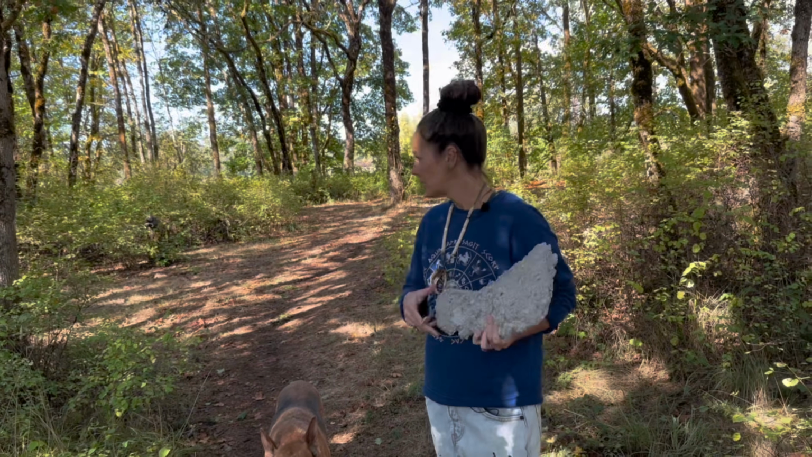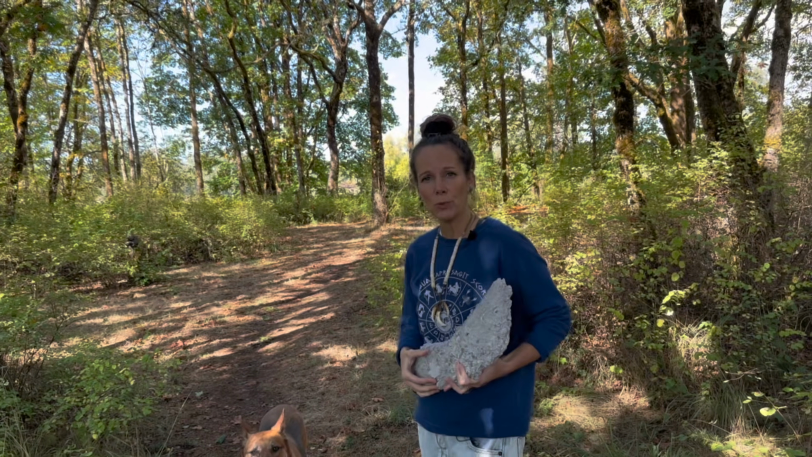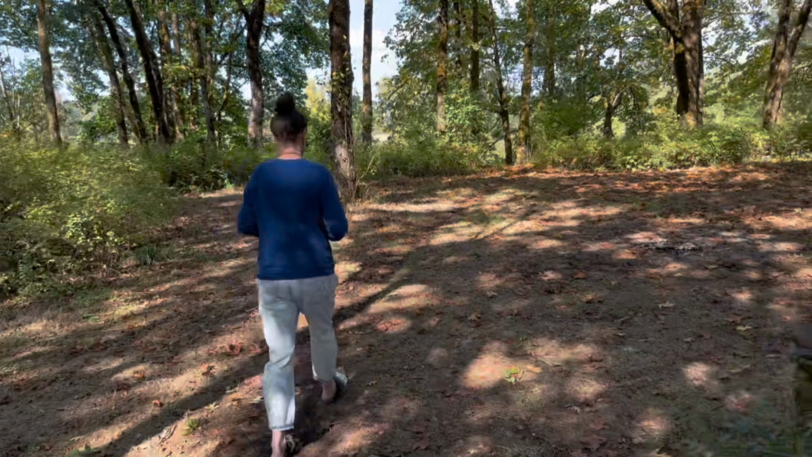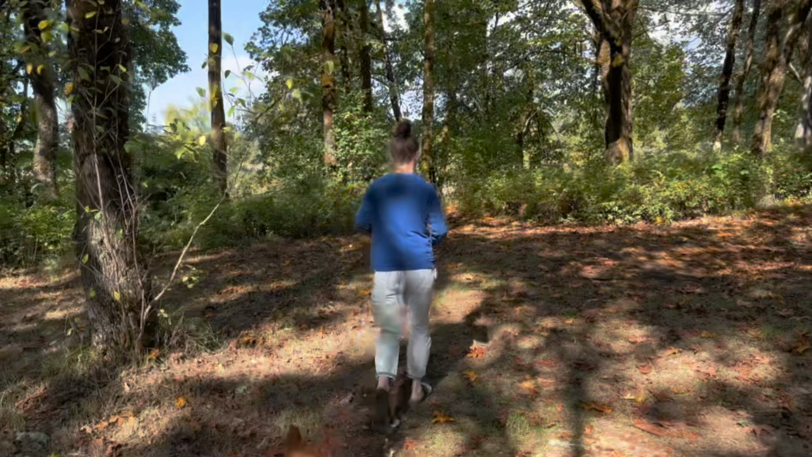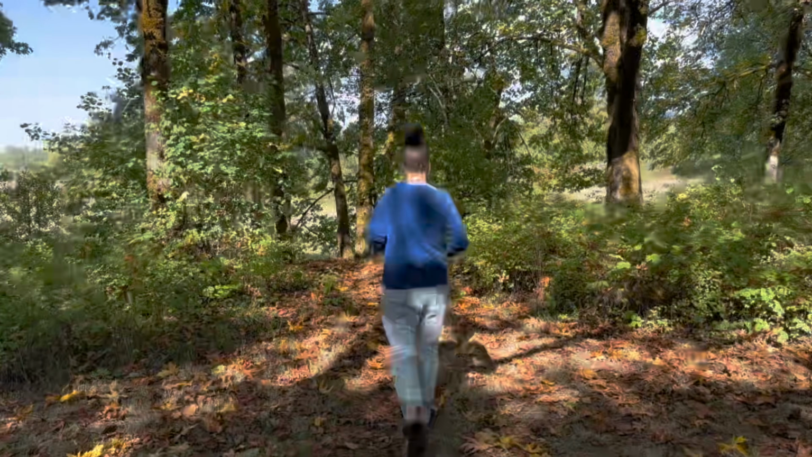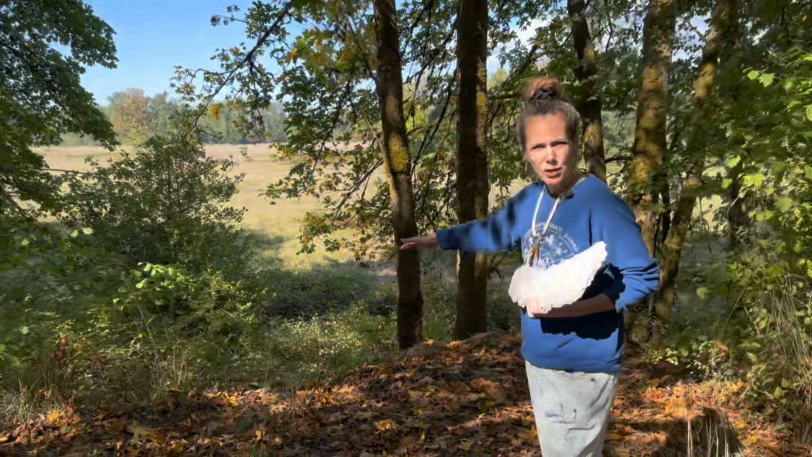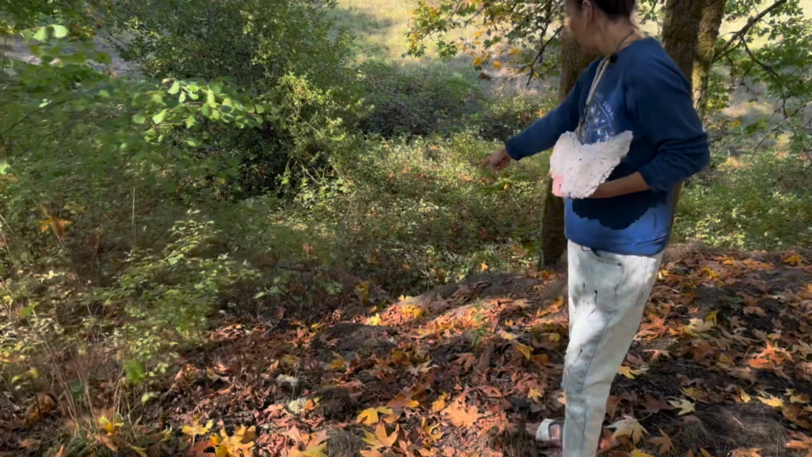This is the print that was cast from the ridge. You're getting a rough view right now of what the guys saw. We're going to walk over to the ridge where the creature was. So a lot of this has been cleared out since. We've also filled in part of the ridge where he was standing. But if you notice, this is a very steep hill and he was standing right here.